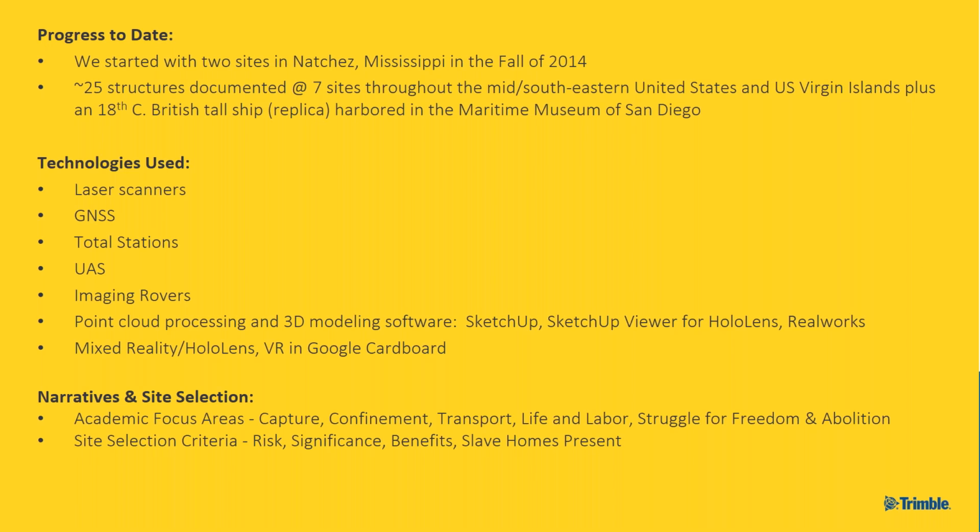Like I said, we actually documented our first site in the fall of 2014. To date, we've documented around 25 individual structures at 7 sites throughout the Southeast U.S. and the U.S. Virgin Islands, plus a really cool project that we did last summer documenting an 18th century British tall ship, which is a replica that's at the Maritime Museum of San Diego and was in dry dock at the time. So you can see a list of just some of the technologies that we've used. And Richard, like I said, will go into more detail about that in a second.